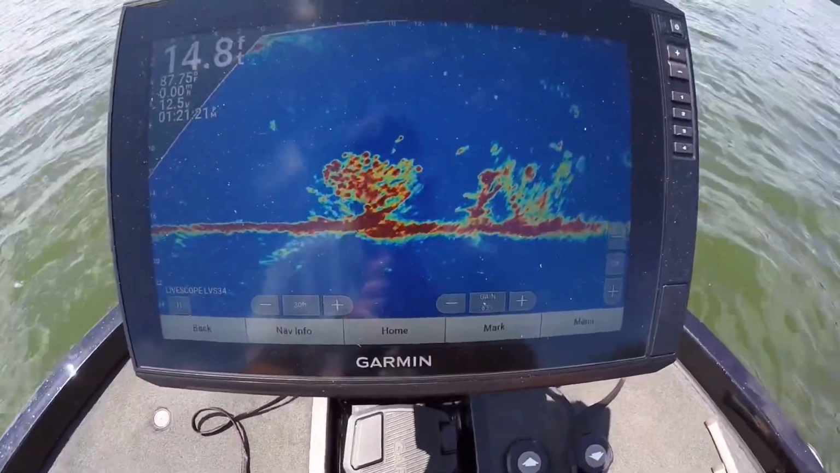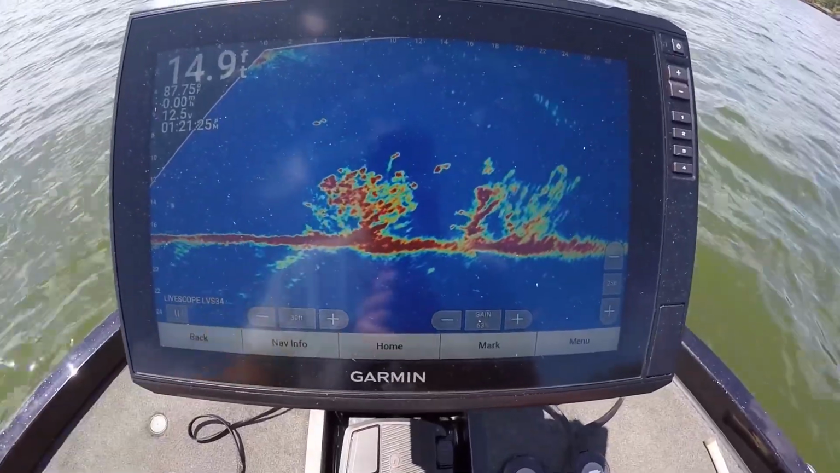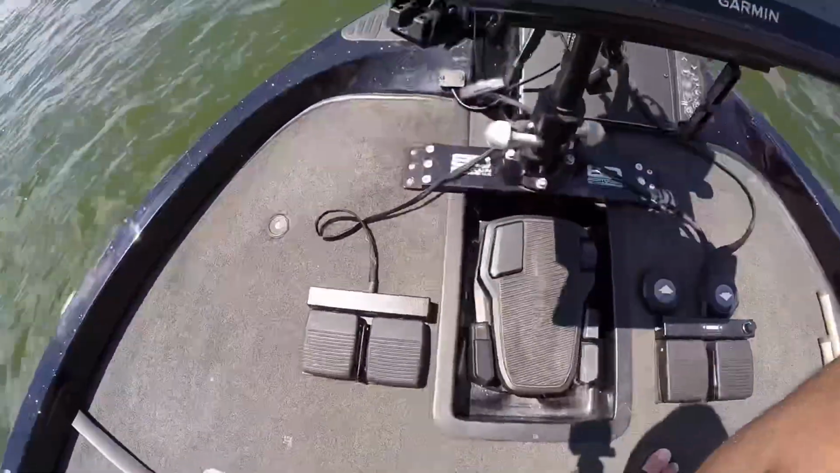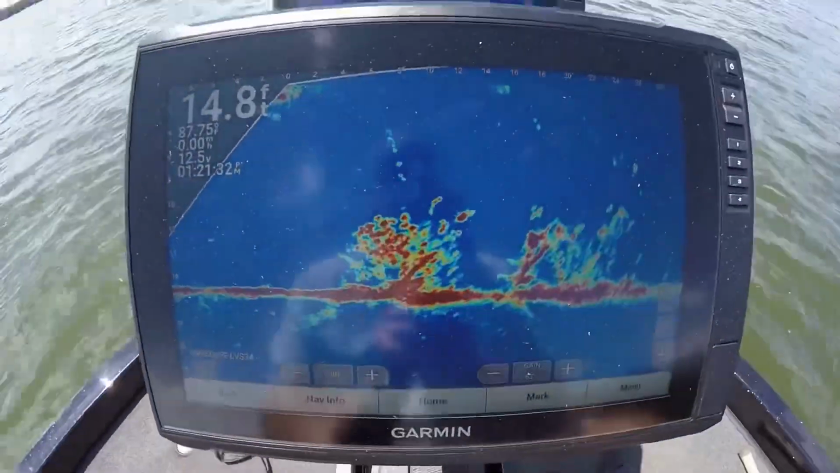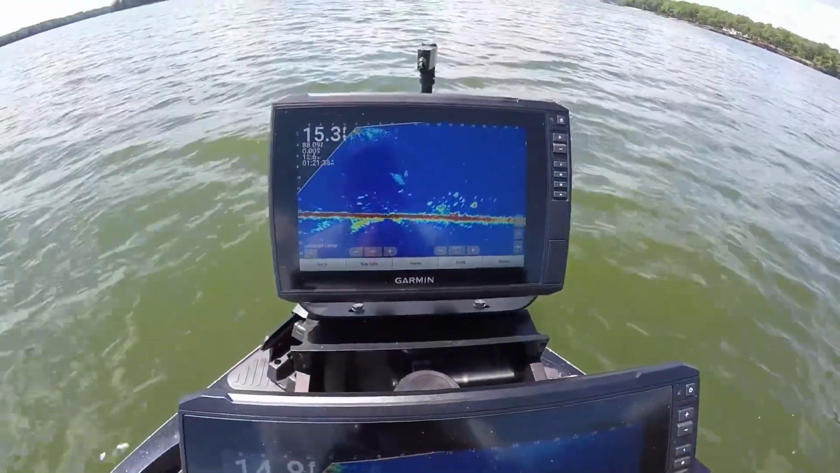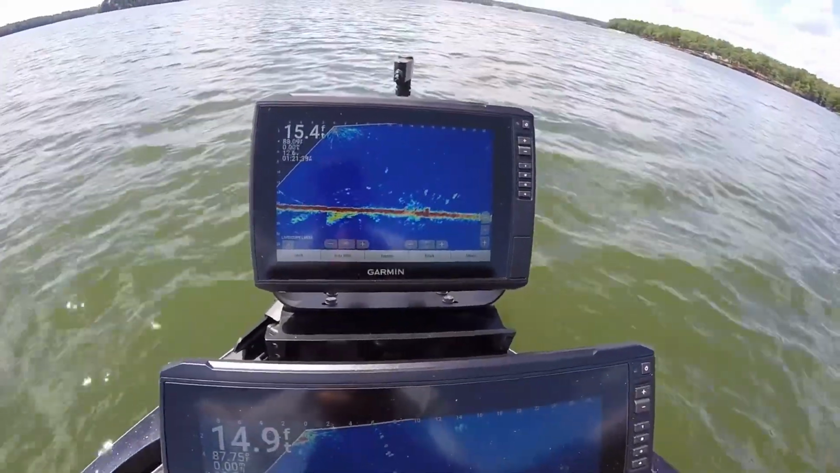As you can see, we're on a brush pile. This is the 34, which is on the Pro model, on my left right now. And then there is the 32, which is on the TruScan.